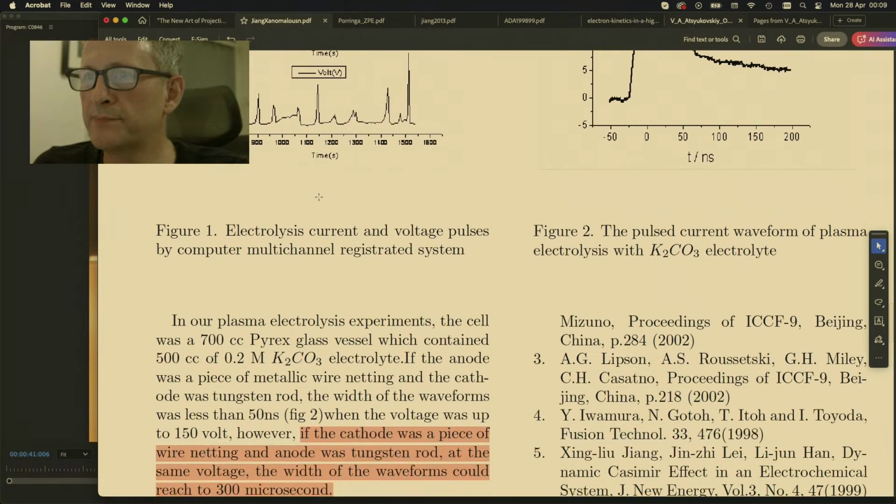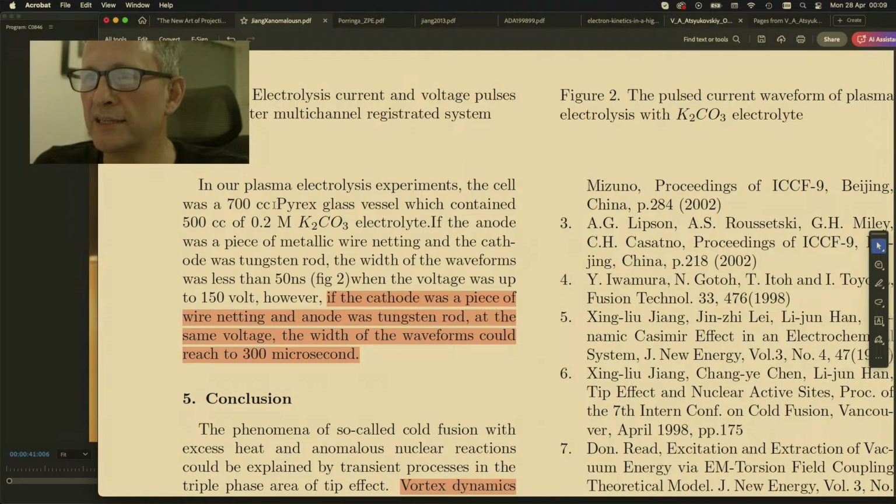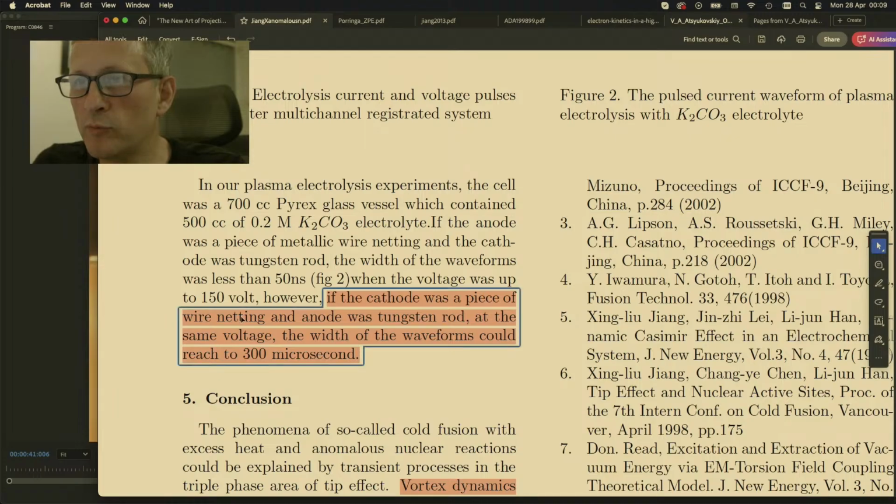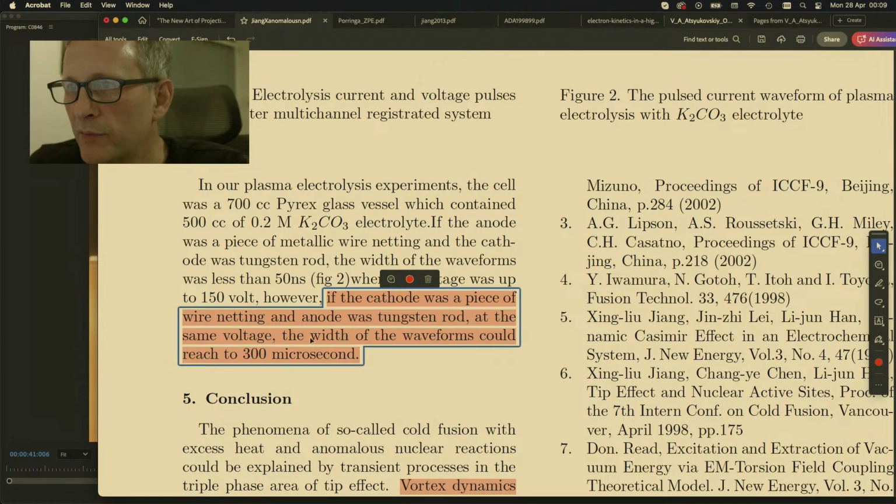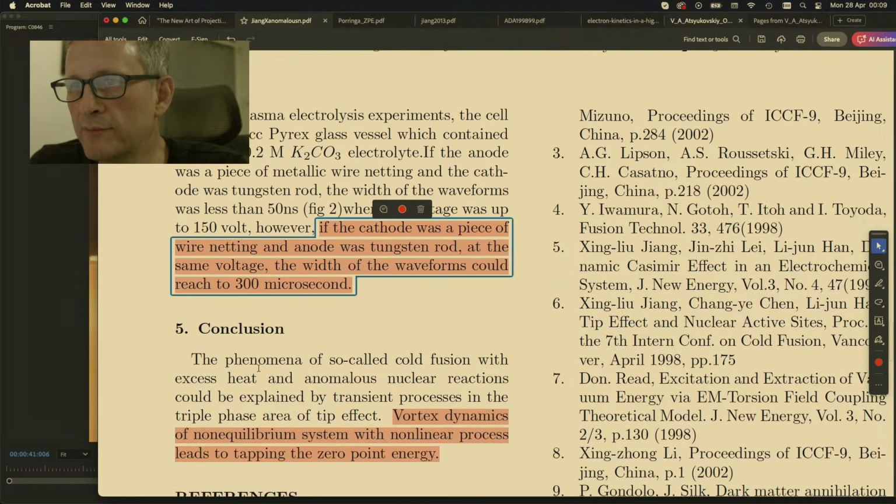And these pulse trains he does. He talks about the molar concentrations here, the vessel that it was in. However, if the cathode was a piece of wire netting and the anode was a tungsten rod at the same voltage, now you can see where I found this when I was looking for researchers that had worked with tungsten, the width of the waveforms could reach 300 microseconds.